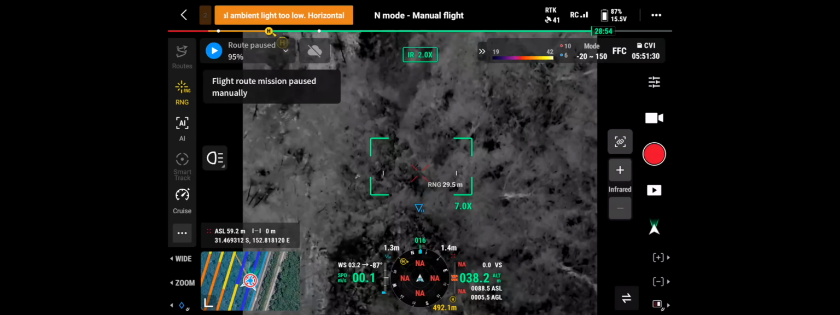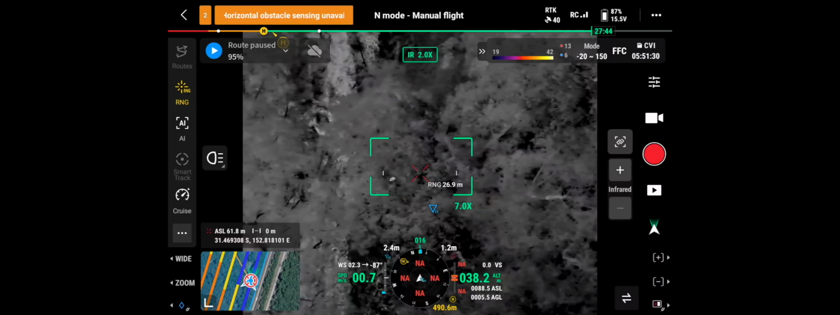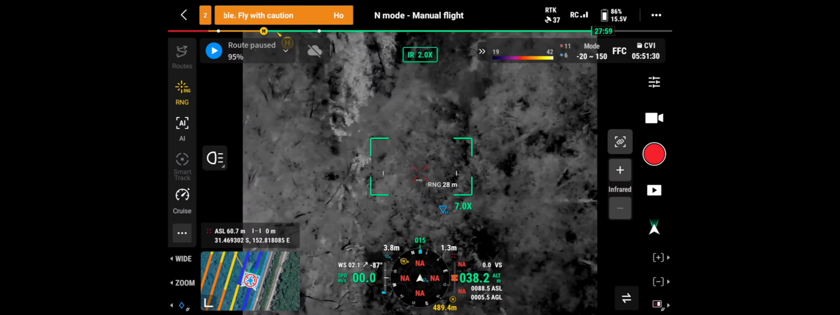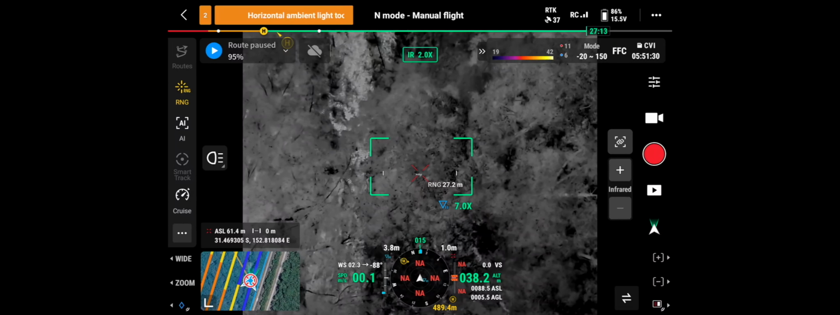Flight route mission pause. Let's drop a pin on that.